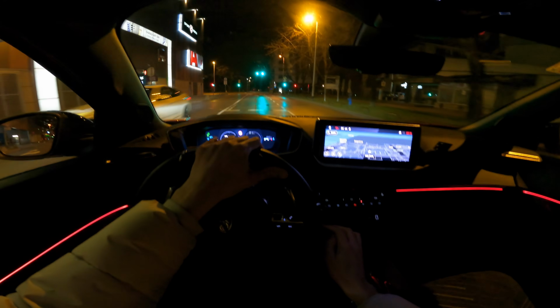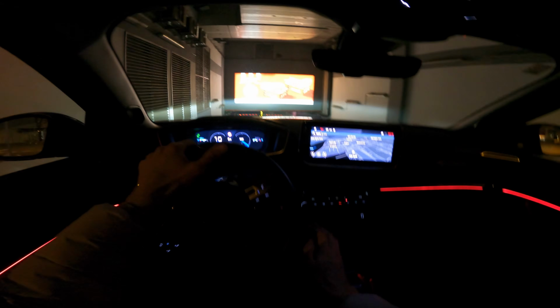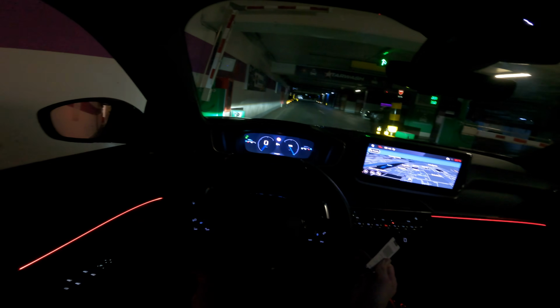Okay, I'm just gonna press here end. Totally random person getting out of the garage at the late hour. Jokes aside, this is quite a good garage if you're in Zagreb, New Zagreb. It's a good garage, not too expensive, and you know, works 24/7. You can hear the petrol a little bit, window down.